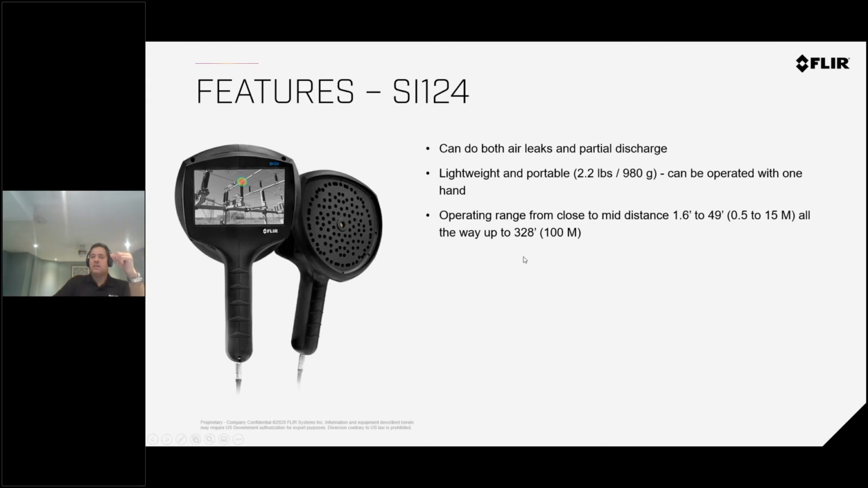You can see the leaks or partial discharge from up to 100 meters away. So quite an impressive unit in how far you can operate. You can basically detect something from afar. You don't have to be that close. Remember, one of the issues with Method 21 or any of the other types of methods used to do inspections is you have to be close up. This, you don't have to be that close. You can be far away.